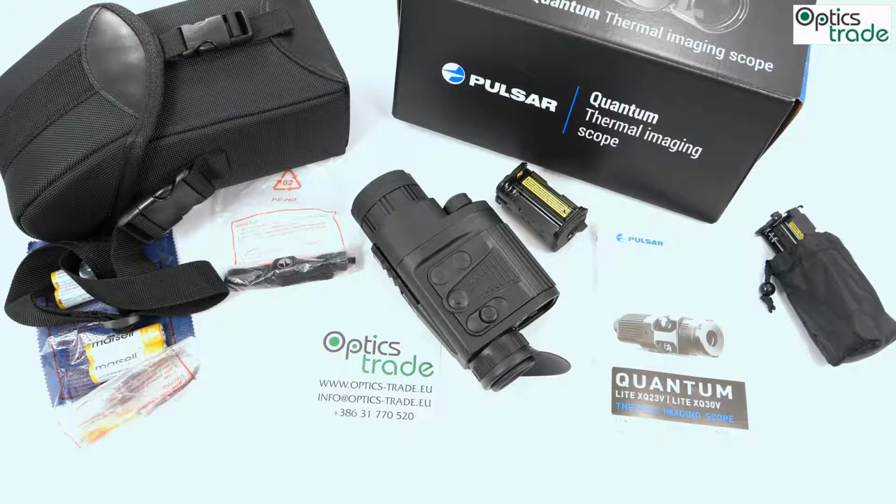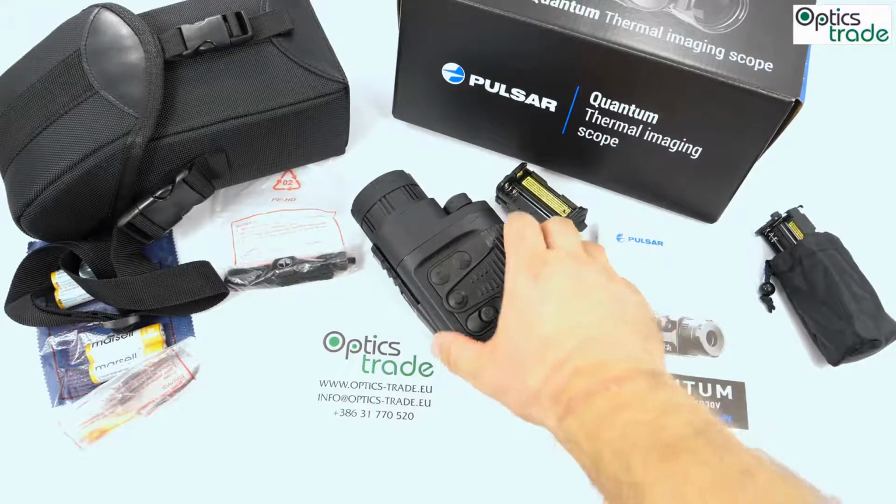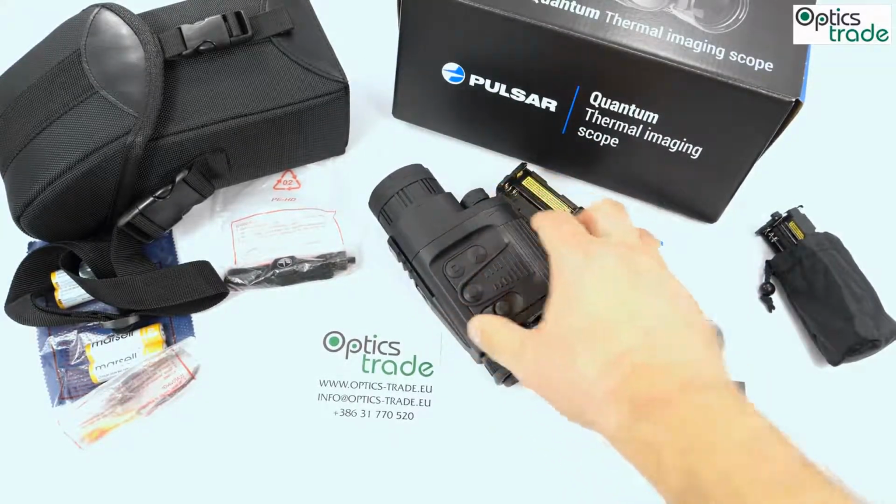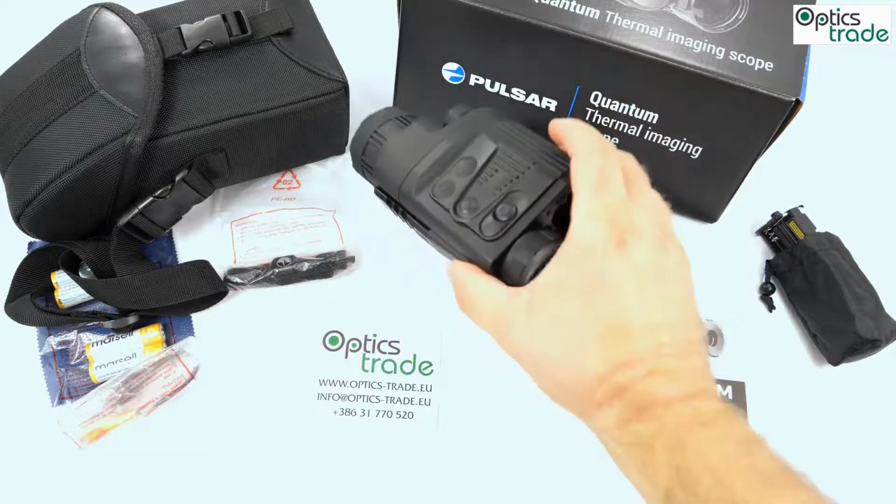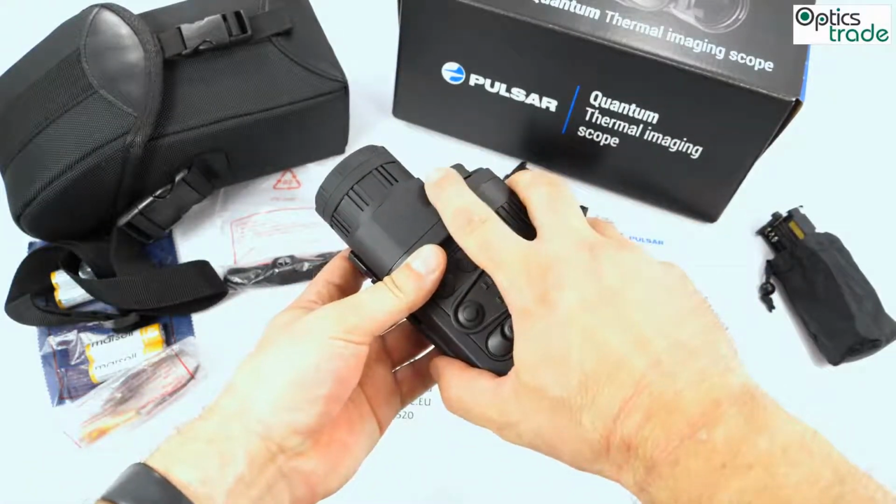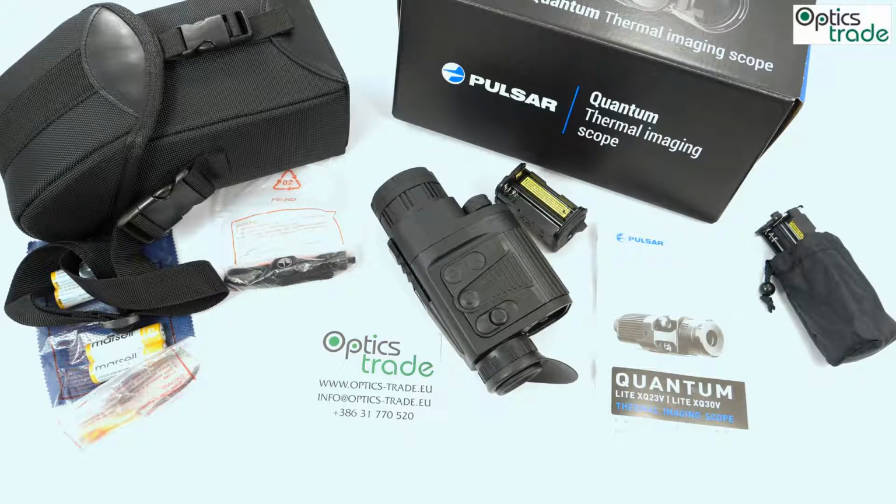I would say that 800 meters range of detection is just astonishing for a device which costs less than 1,500 euros. I also think that the build quality is great. We have seen that these housings, which are already well known, are really durable, and even if they are used for long periods of time, for years, they work exceptionally well. I also think that the ergonomics are one of the best you can get in this segment. With this rotating button, even the new devices from Pulsar are not as nice and easy to use as this one.